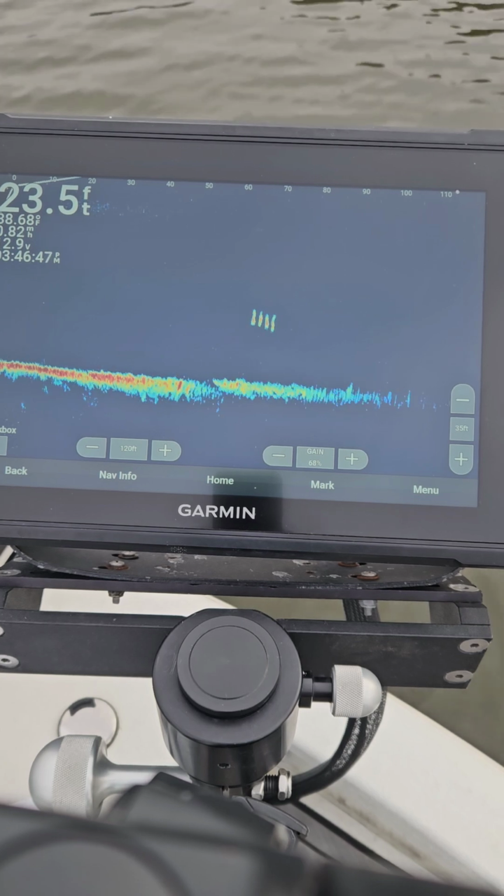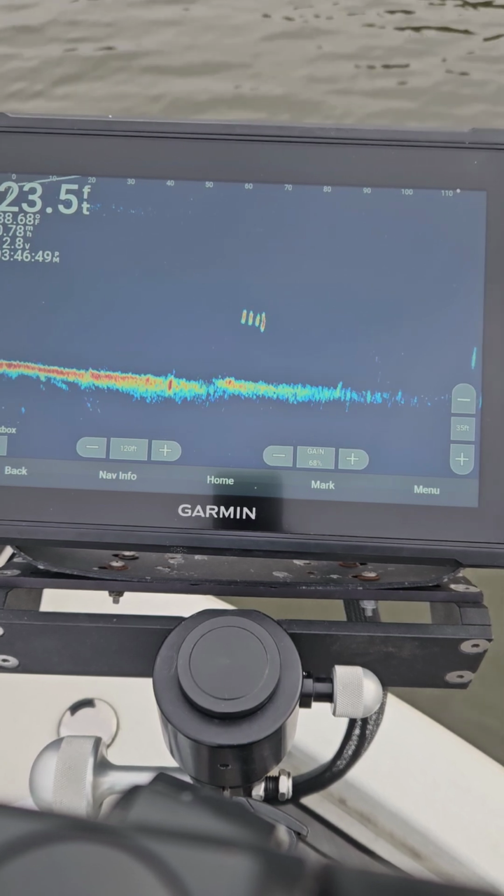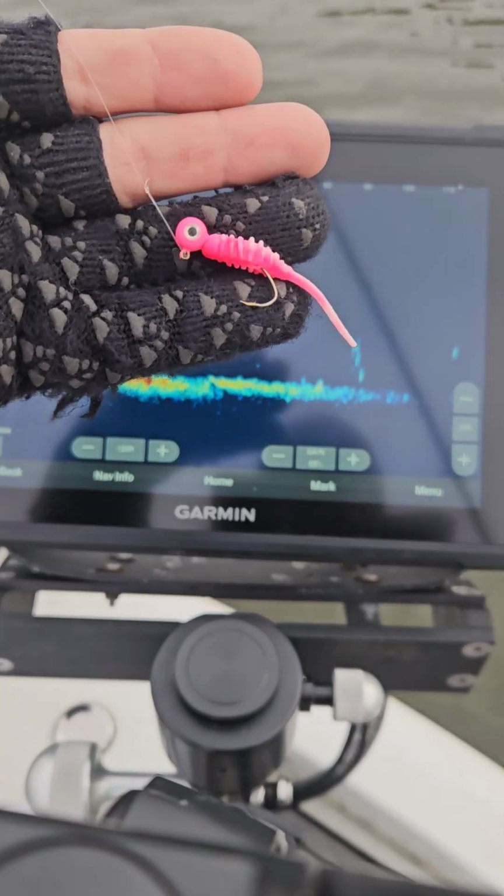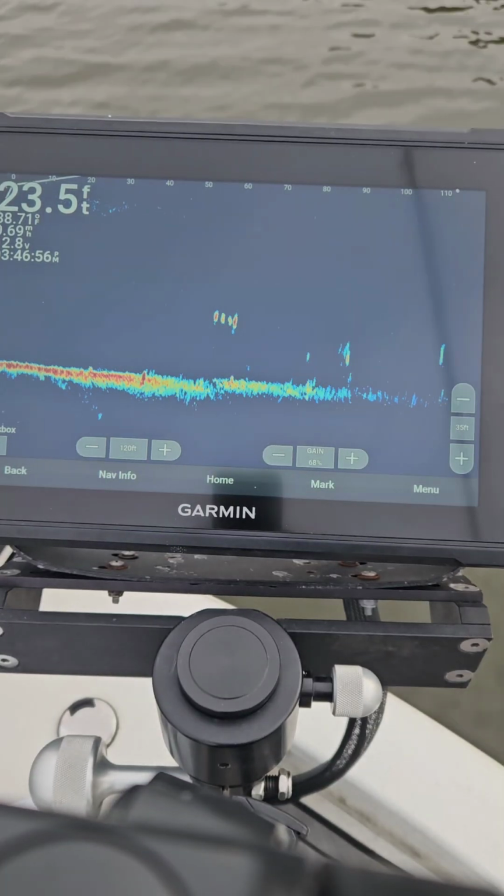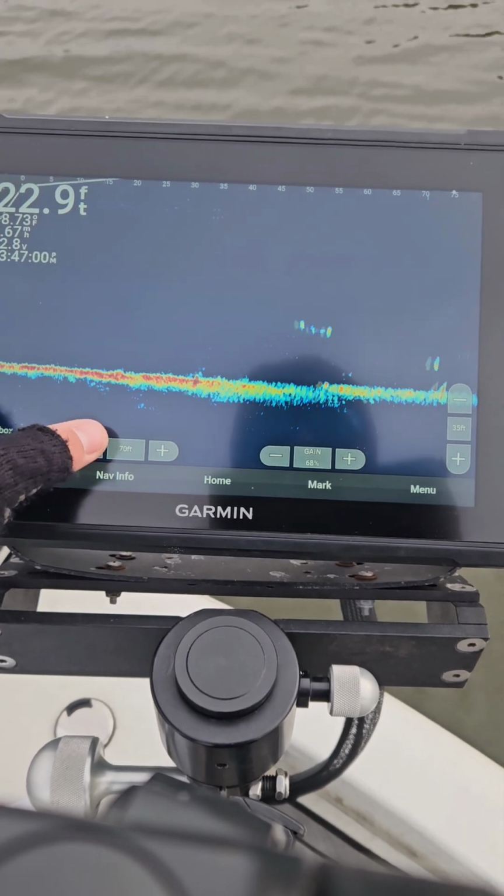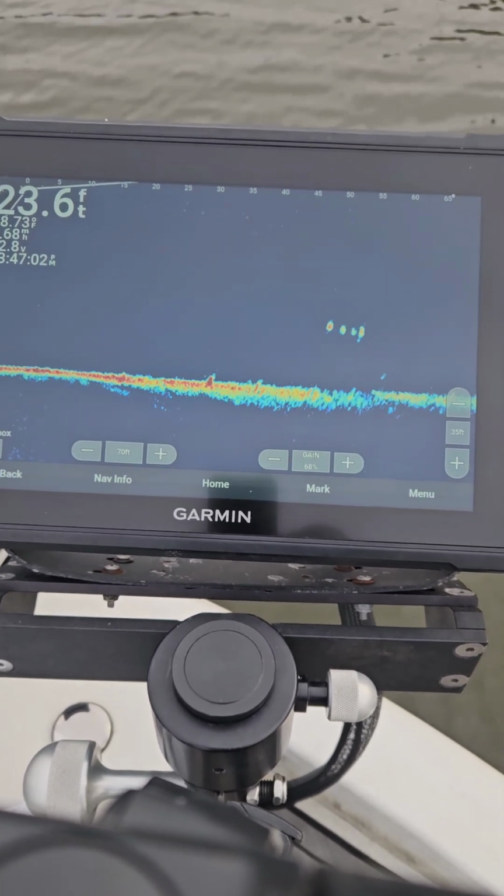So the way I'm going to approach this is I'm using a jig. Color this time of year, to be honest with you, my go-to, which not a lot of people throw, I don't think, is pink and white. It's always been my go-to. It's my confidence bait, but I'm sure you could throw many other different colors and catch them no problem.